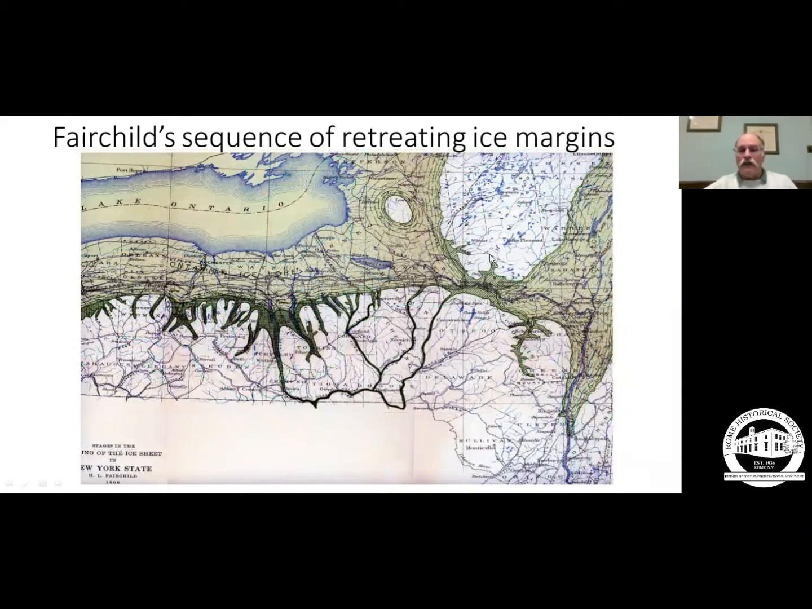The next stage, the Hudson Mohawk Lobe moved in from the east, and the Ontario and later the Rome Lobe extended in from the west. And in between those, he interpreted that there were a number of glacial lakes, proglacial lakes, meltwater that was trapped between the ice and the Adirondacks to the north and the Appalachian Plateau to the south.